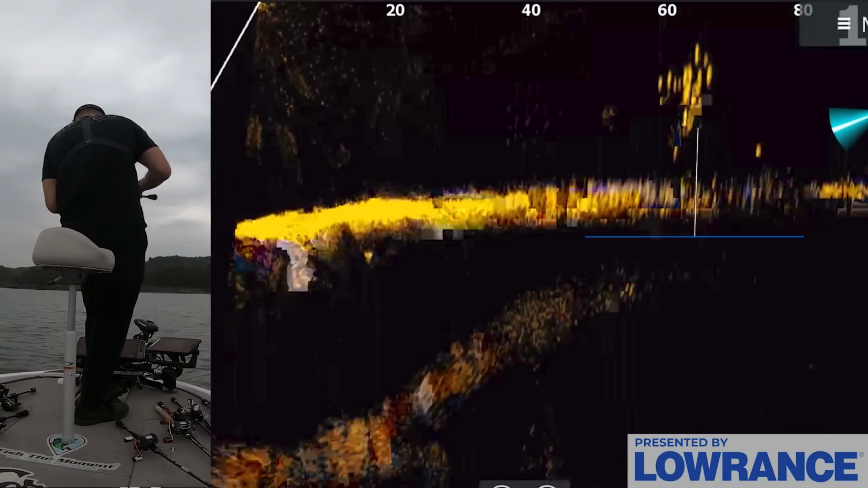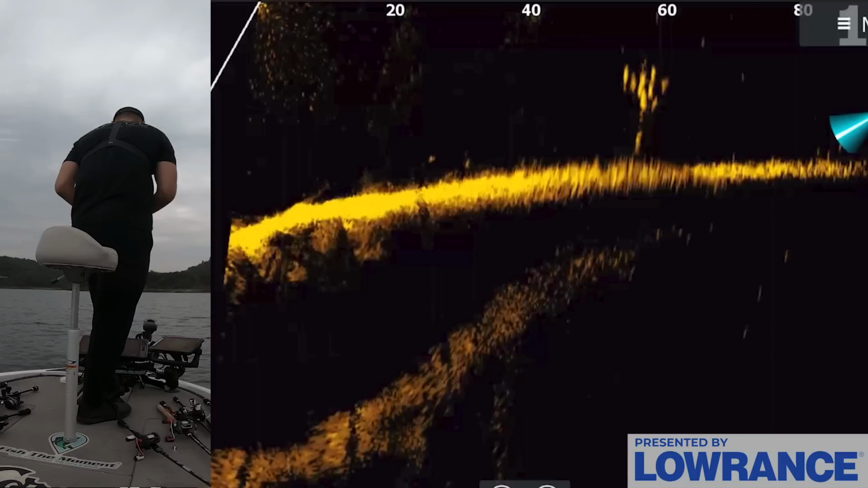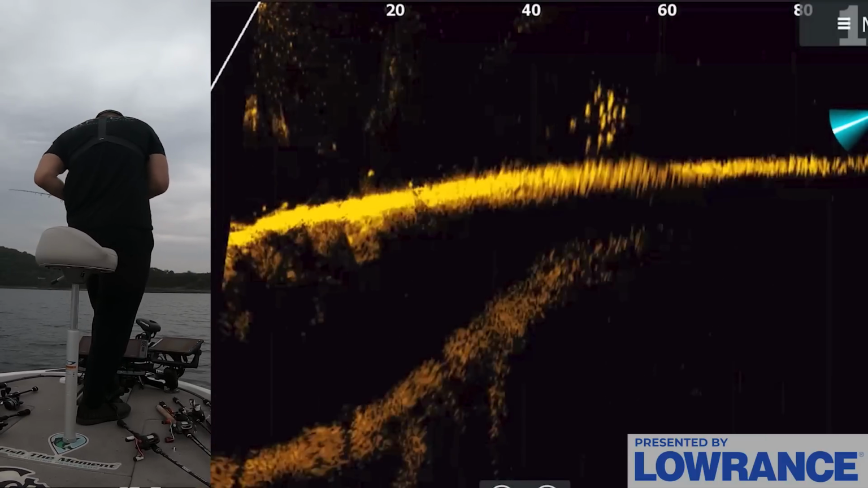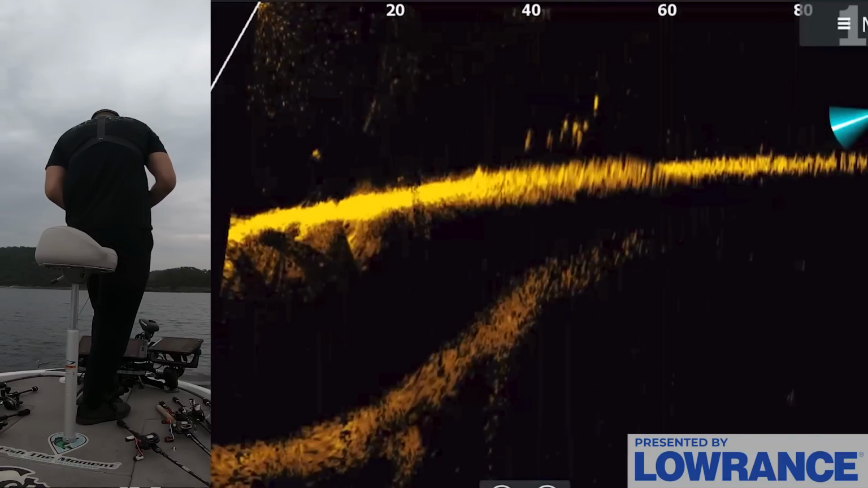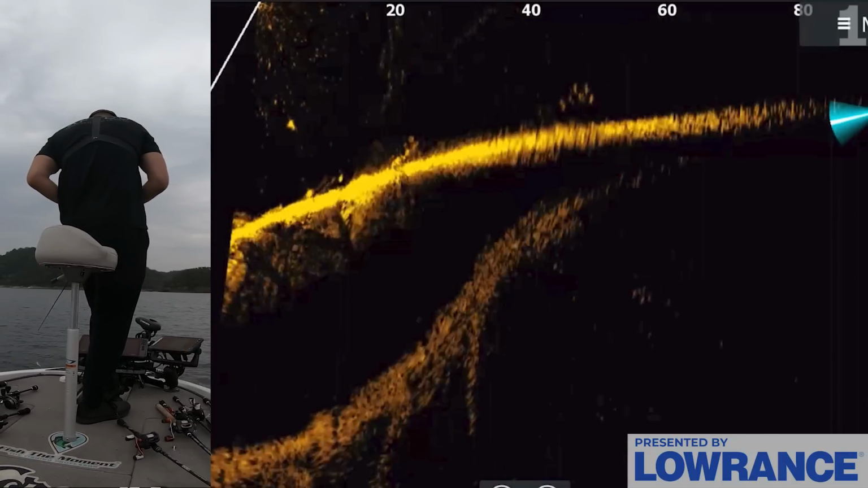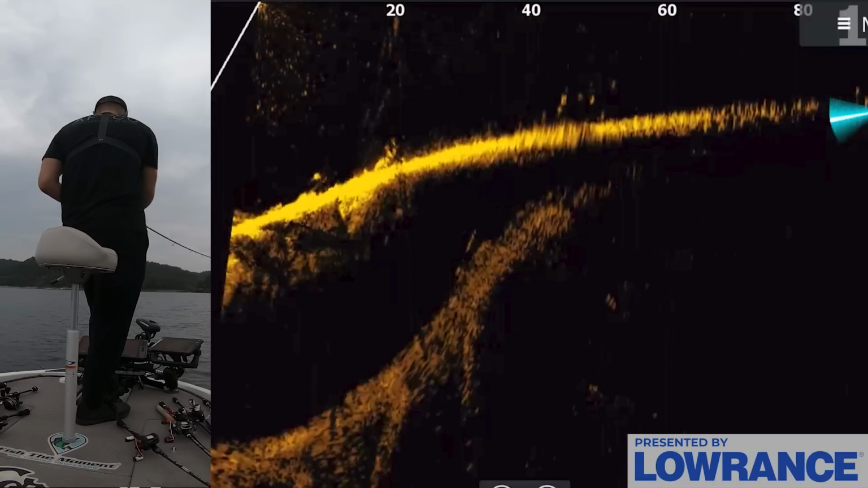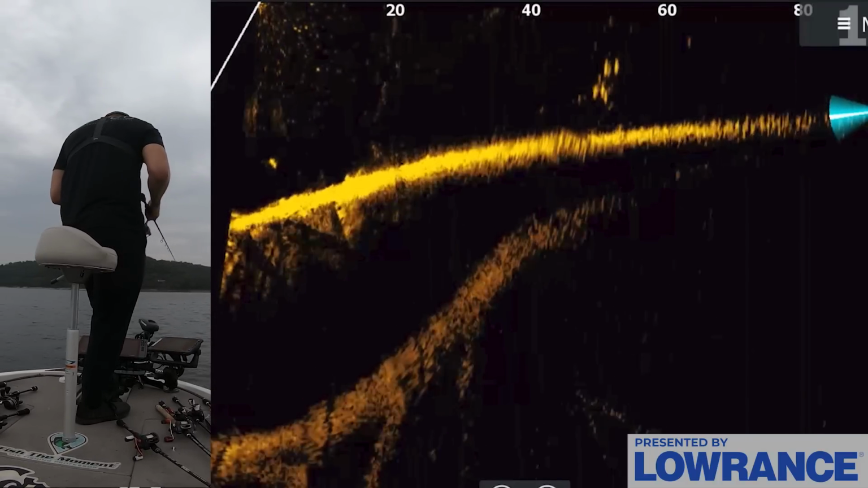pods of them. And it's interesting because I'm throwing my bait around these things best I can, but they're swimming so fast. It's hard to keep up with them. They're just moving around so much. And I think it's just this cloud cover and stuff like that. And you know, they're there for a second and then they're gone. And I'm trying to stay ahead of them so I don't waste too many casts.